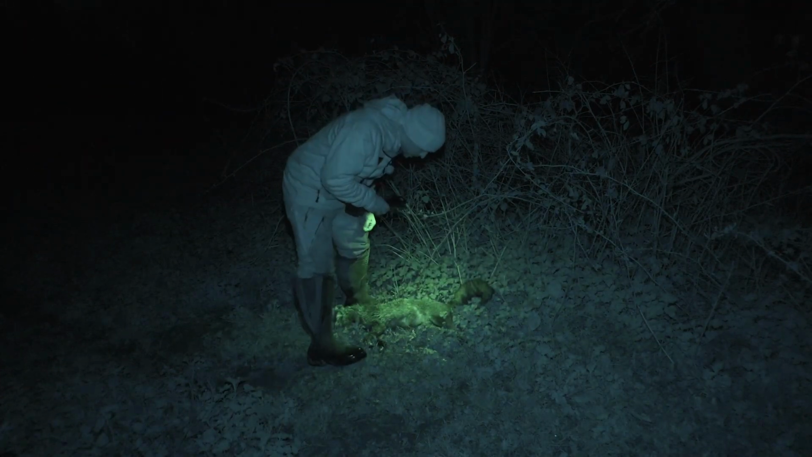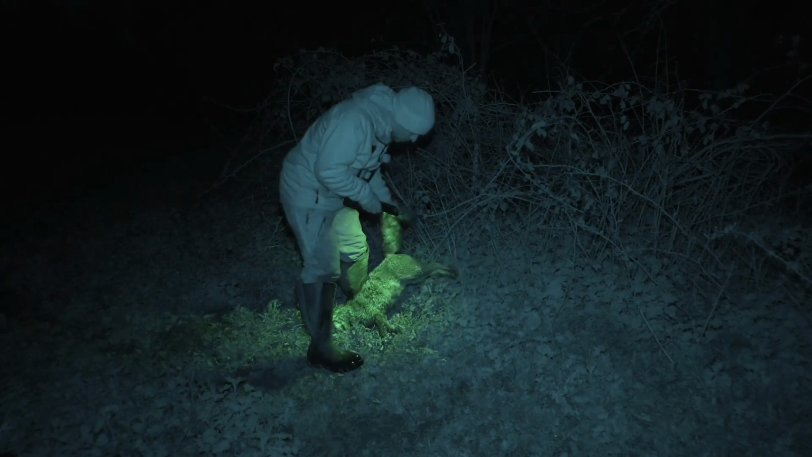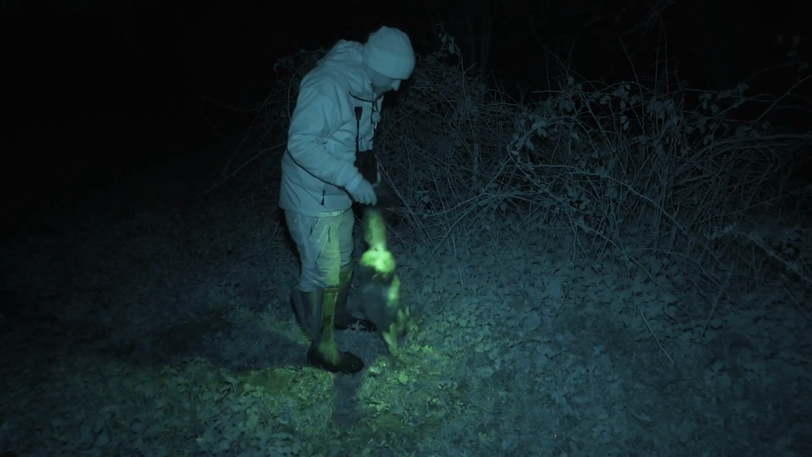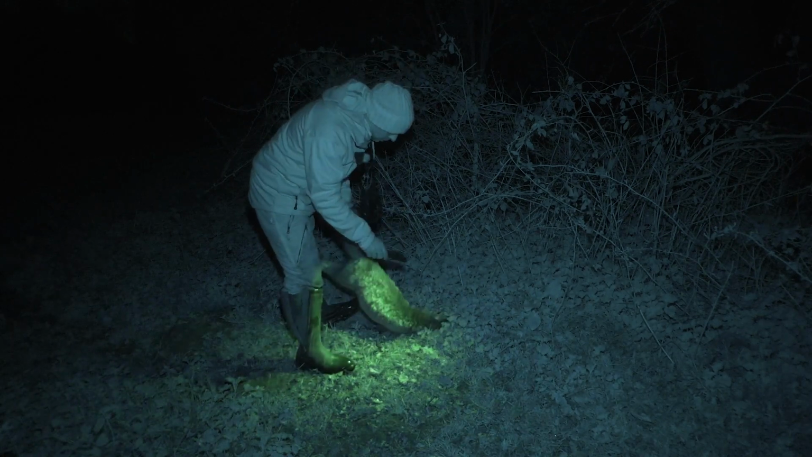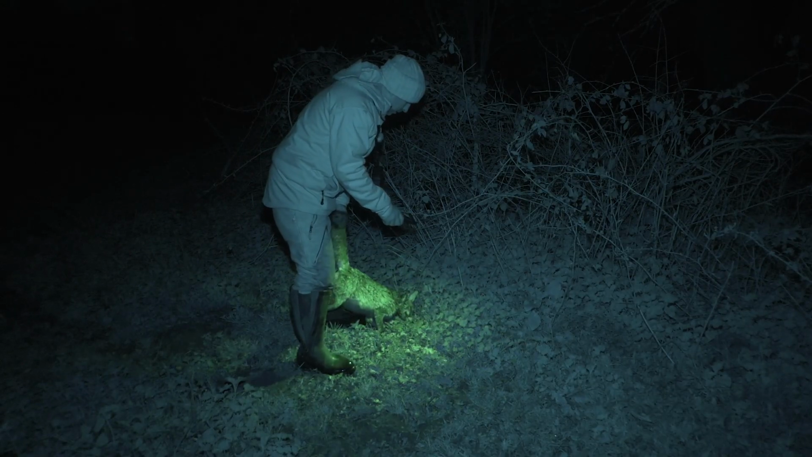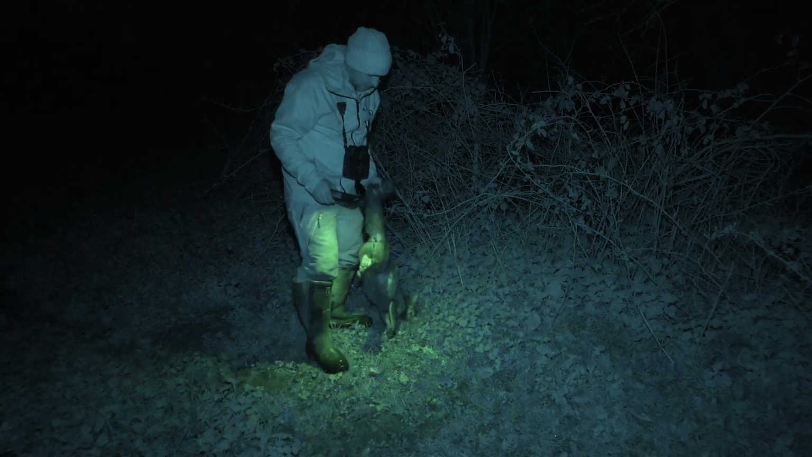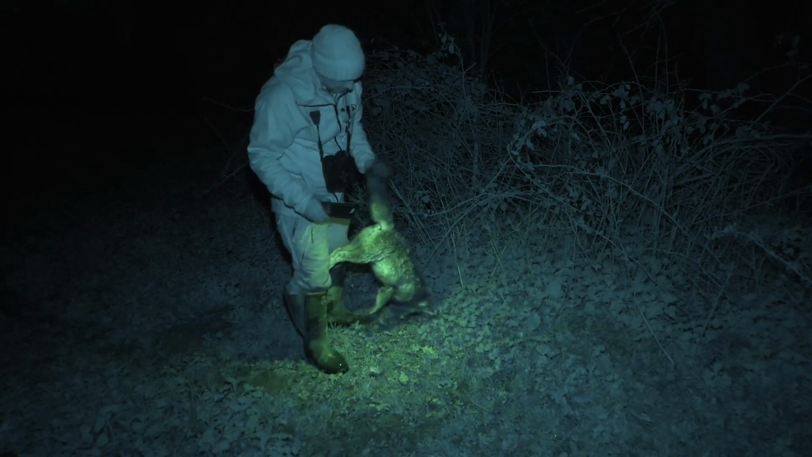Alright, that was the second one, the one that was a bit further. There's a vixen, quite a dark one as well. I just got a straight in the back of the neck. Perhaps a little bit higher than I was aiming, but I probably just pulled it a little bit.